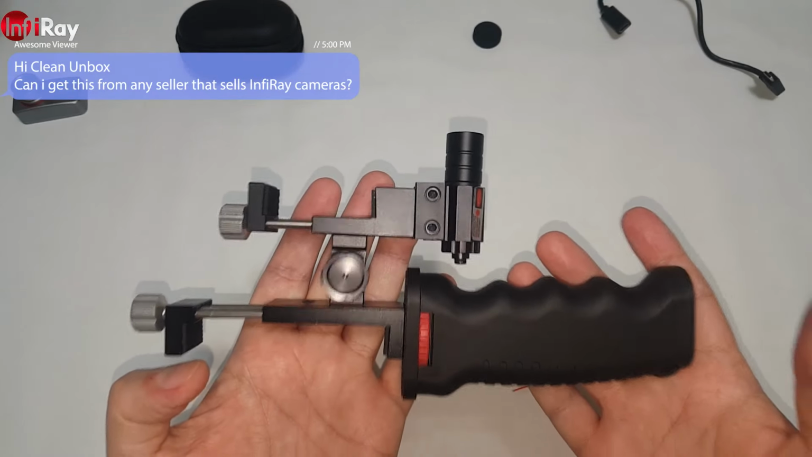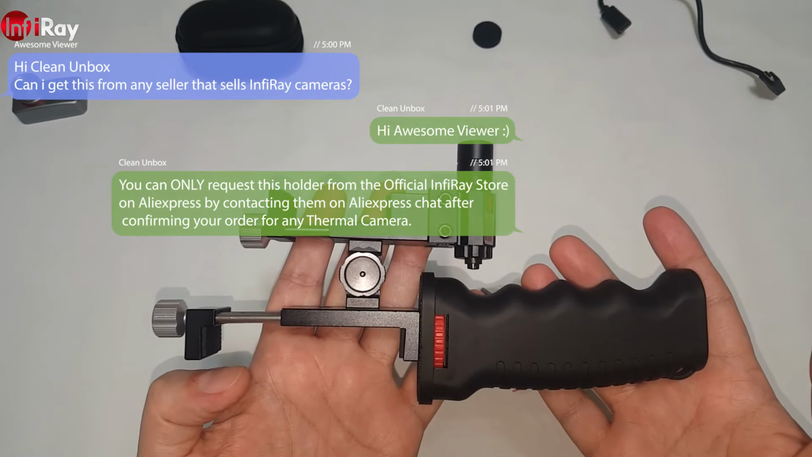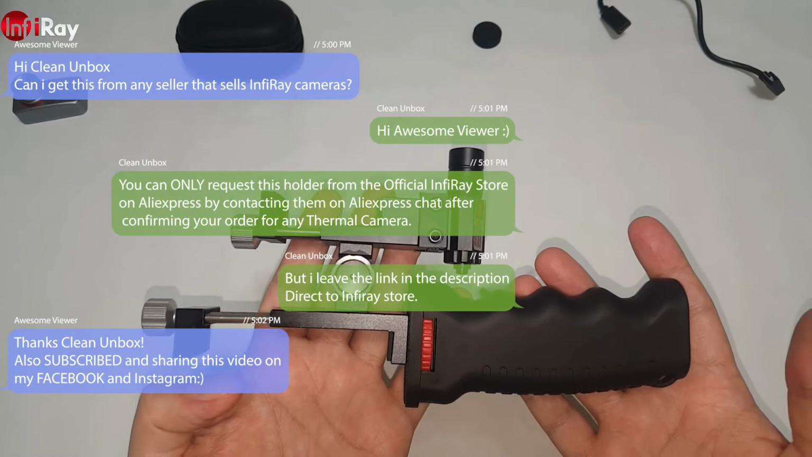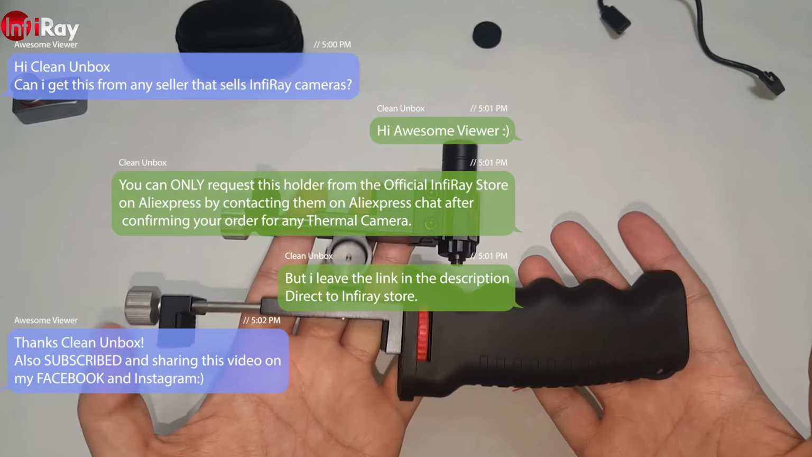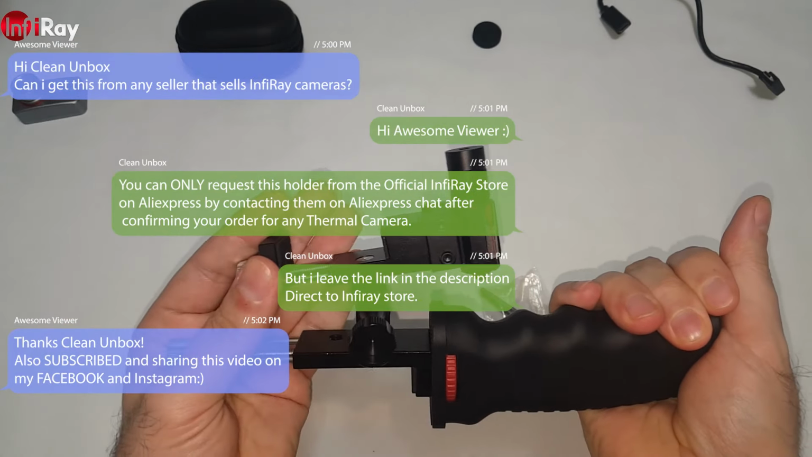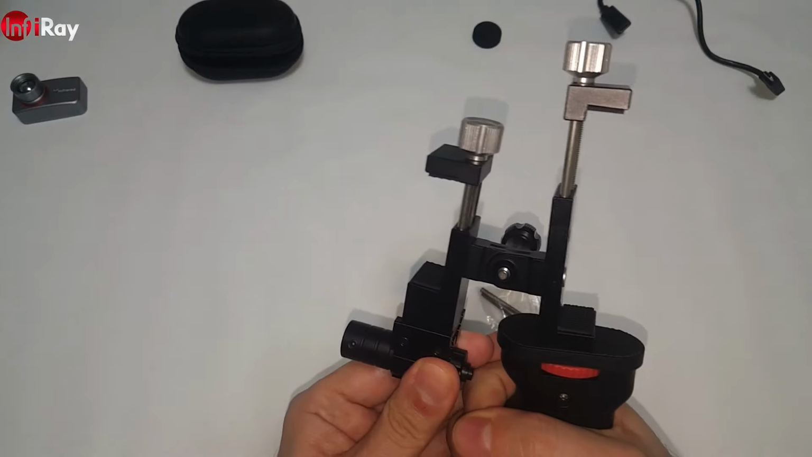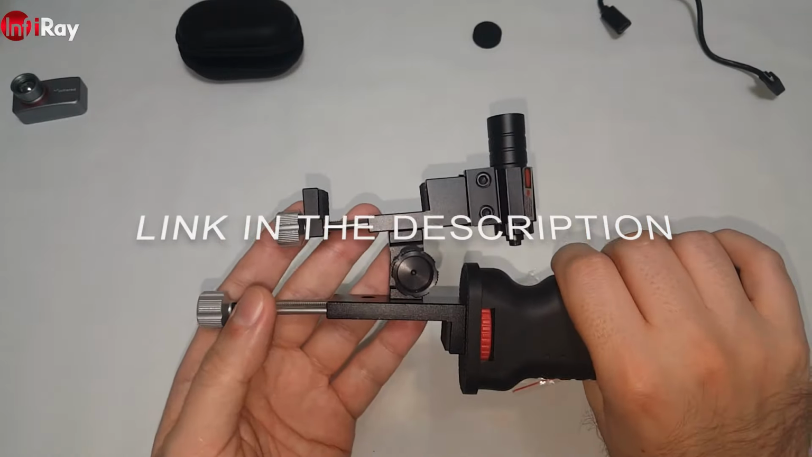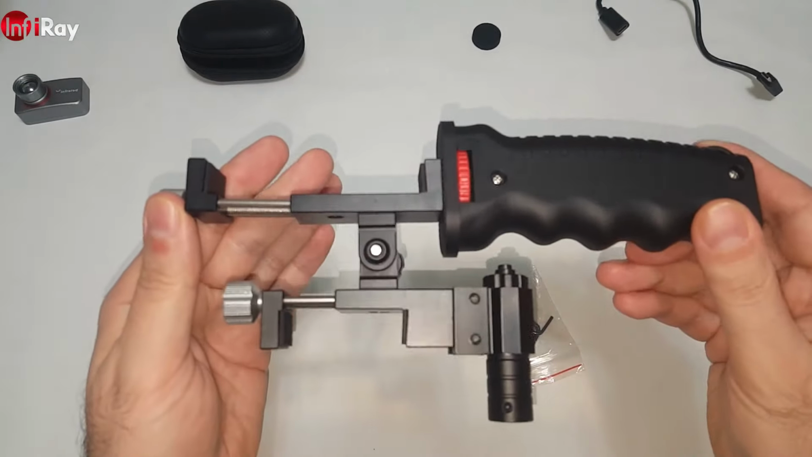The only problem is you cannot buy this apart. Well, when you order a camera from InfiRay on AliExpress, you need to contact them on AliExpress chat and request the handle. It may cost you, it may not, it depends on the models, but it's really worth it, even if it costs some money, because it gives you a nice protection and a nice feeling. You can work with that if you need the camera for work, not just for fun as well. So I highly recommend this one to anyone. This is very good. I love it.